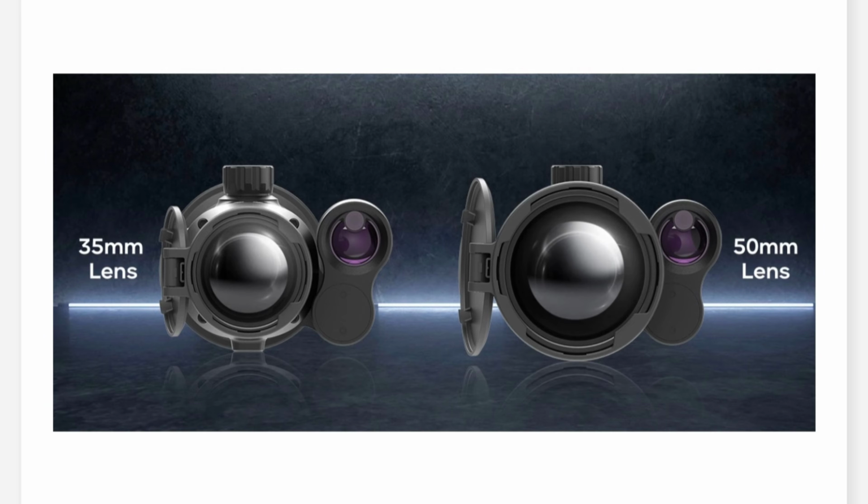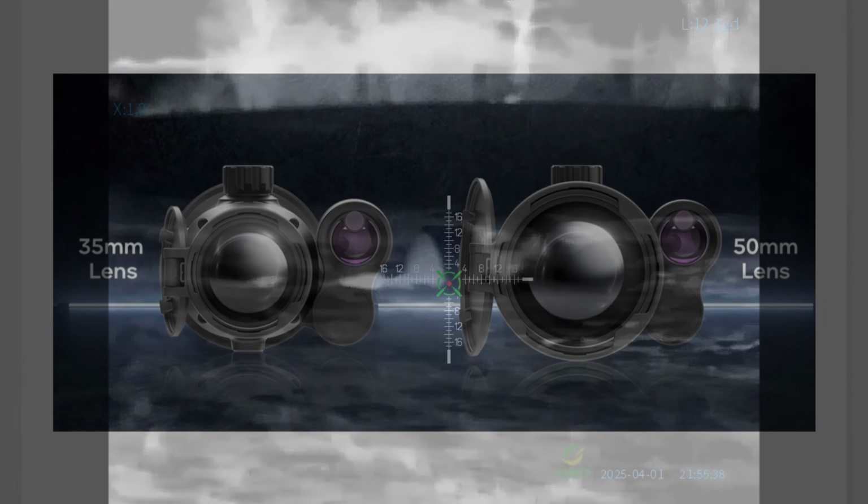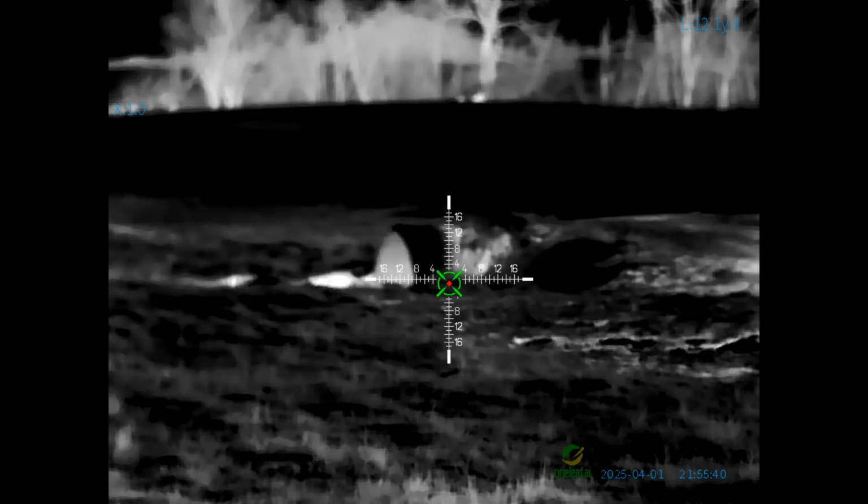So that is an option. You can get both lenses. So if you're going to do some close range as well as some long range stuff, several hundred yards, you do have the option there to have both lenses, so you can swap them out as needed.